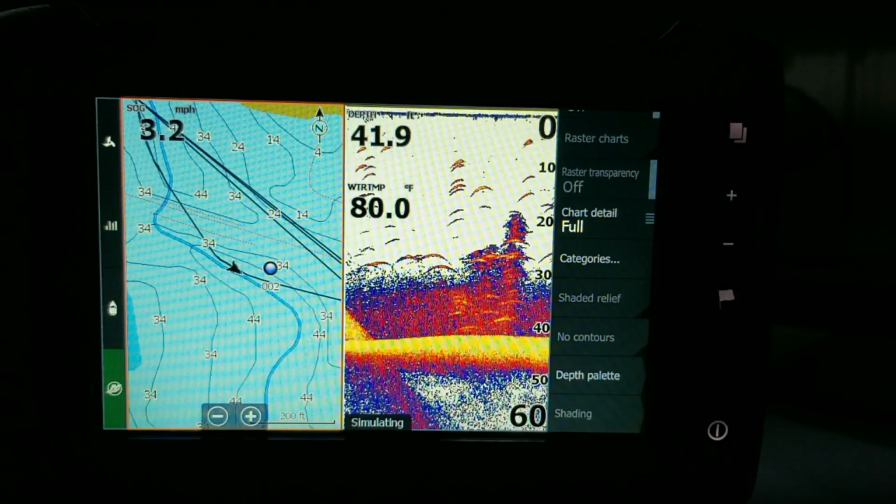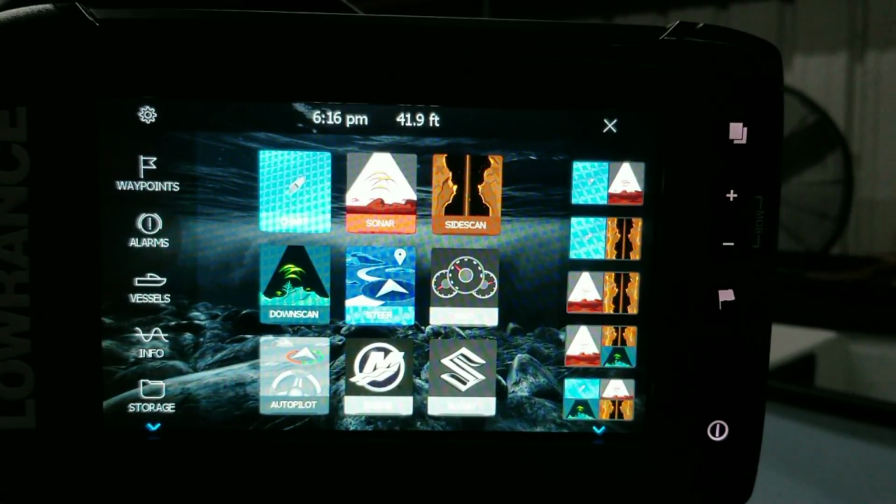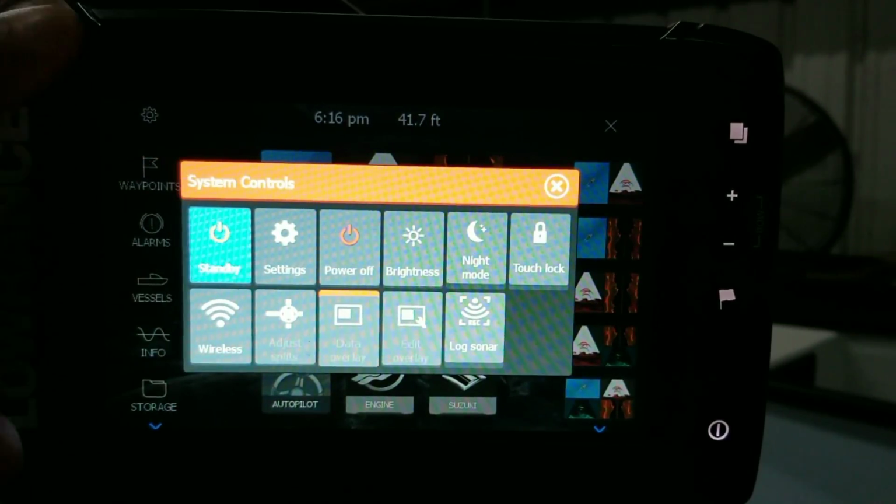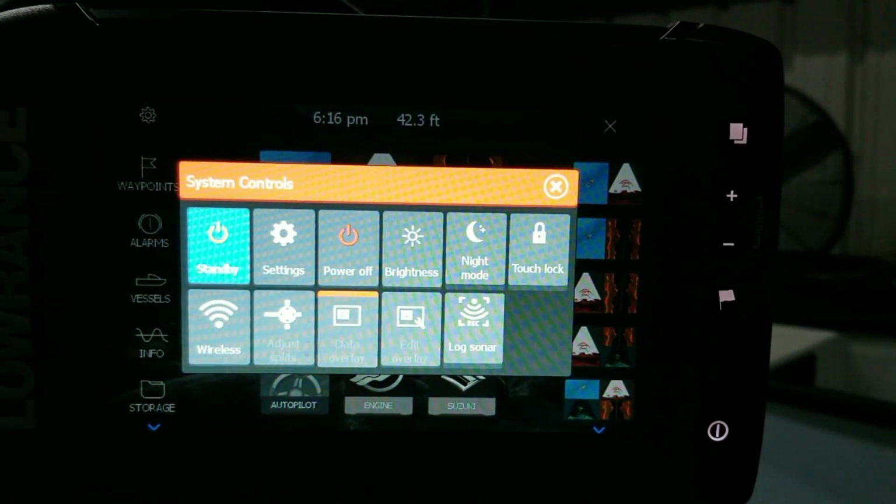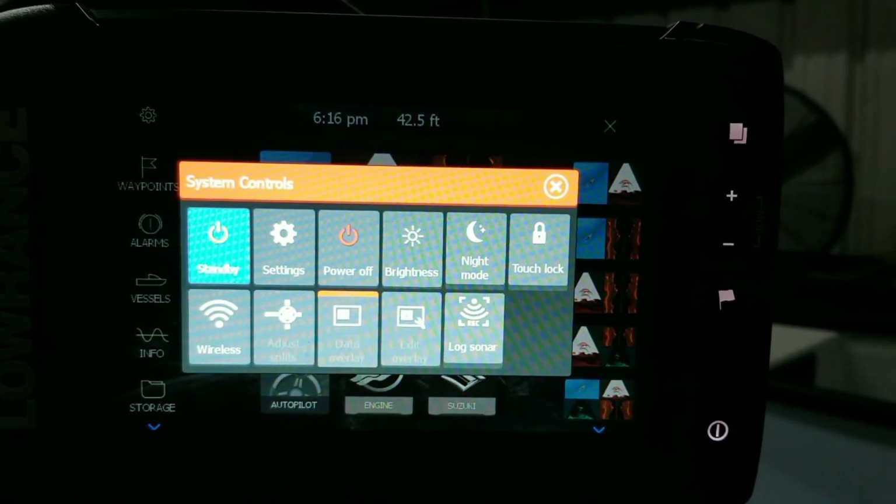All right, next up, one of my cooler items I really like about this is the simplicity of this setup. Bam, you see this, my power button right here. If I press it once, and do not hold it down, just press it once, it brings up an instant system control. So no matter where I'm at in my unit, I can come here and I can see my settings, I can see the brightness, I can see the night mode, touchscreen. I can lock the touchscreen out, so if I'm in heavy chop, I can lock it out. I like that a lot. I can record my sonar. All that is really easy to do, and I can adjust the split. So if I want to see more chart and less sonar, I can do that. So that's really cool stuff.